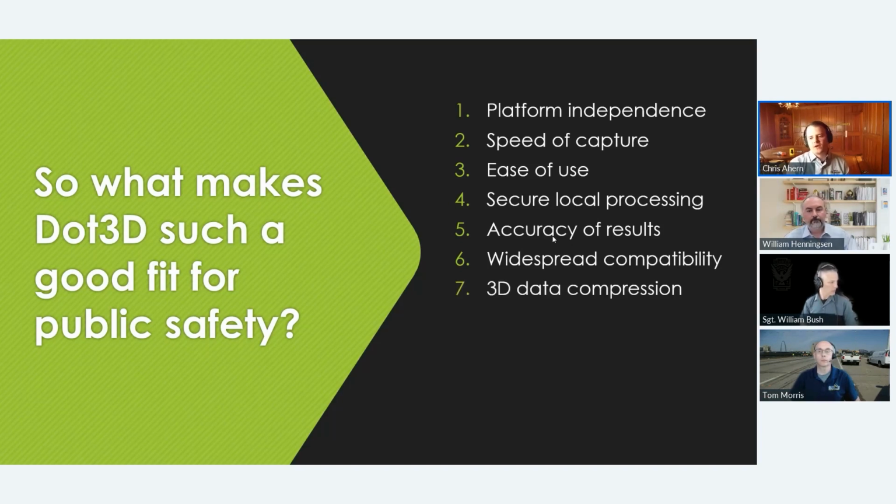7, we have 3D data compression. So put simply, our files are really, really small. We have our own proprietary compression of the .dp point cloud format, and it makes things really fast, really easy. And it also allows for autosave of every scan you take.